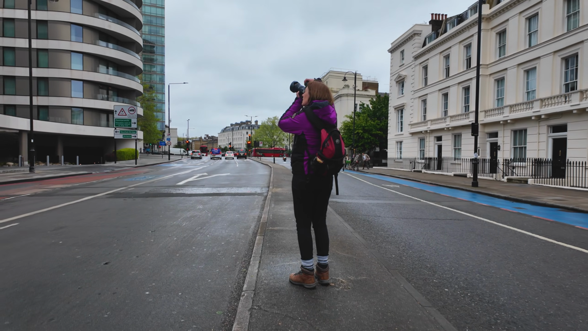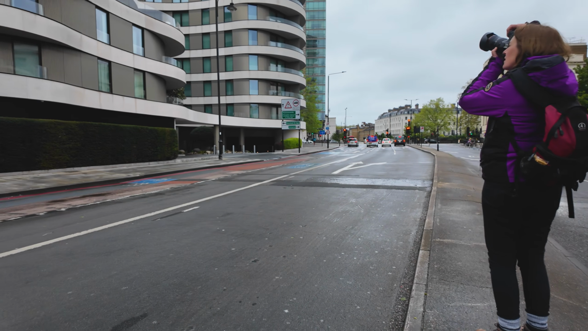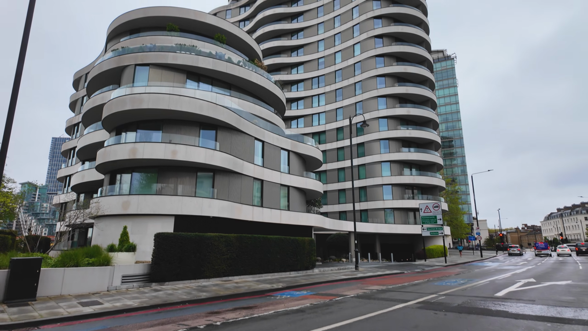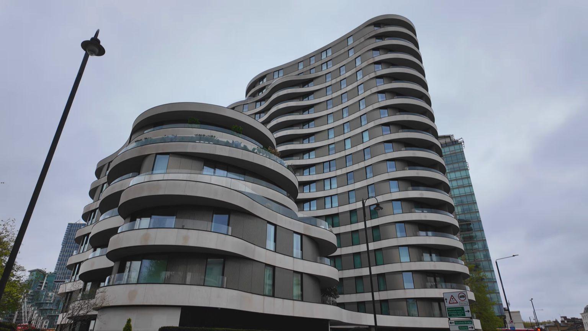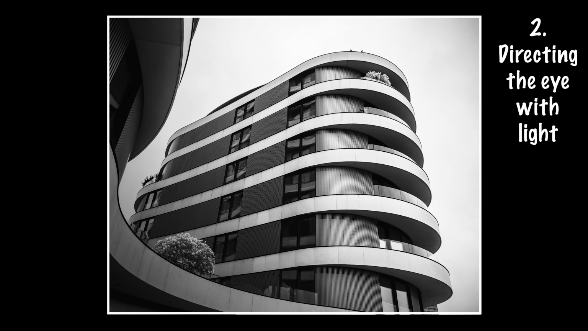So one of the features of today is going to be shape and form. I'm looking for curves, I'm looking for jaggedy points, anything that looks interesting and unusual. And hopefully the infrared treatment will work well. Now obviously having a converted infrared camera I can handhold, which means I can tweak my compositions without too much faff. It also means that when I'm pounding the streets across London, I don't have a heavy burden on my back. So to lesson 2, directing the eye with light.